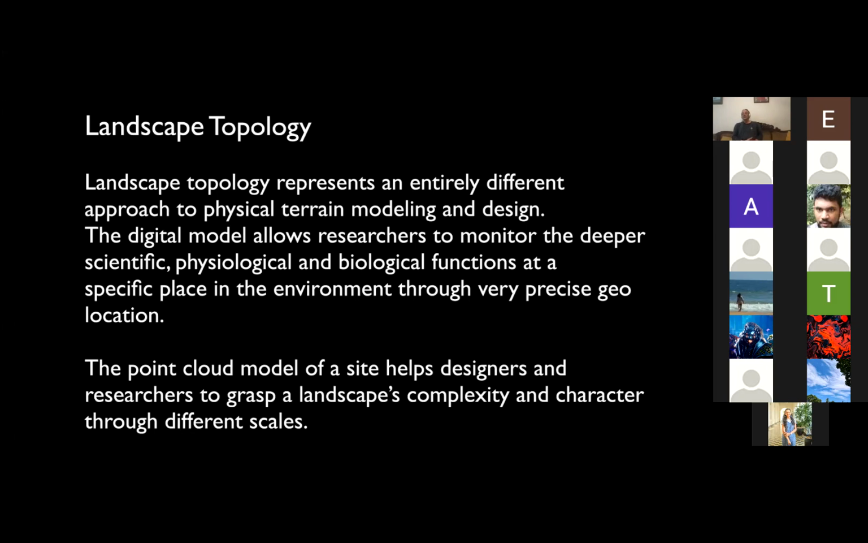This model allows researchers to monitor the deep scientific, physiological, biological, hydrological functions at a specific place in the environment through very precise geolocation. We've worked extensively. This is a laboratory that I share, the LVML at Zurich, with my colleague Adrien Guerre-Gamay. We've been working very, very intensely with the ecosystem service planners and hydrologists, and it really actually works quite convincingly.